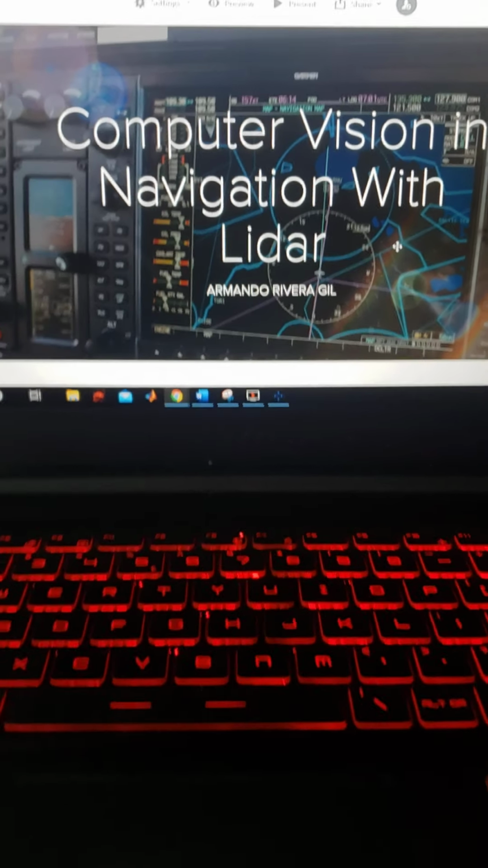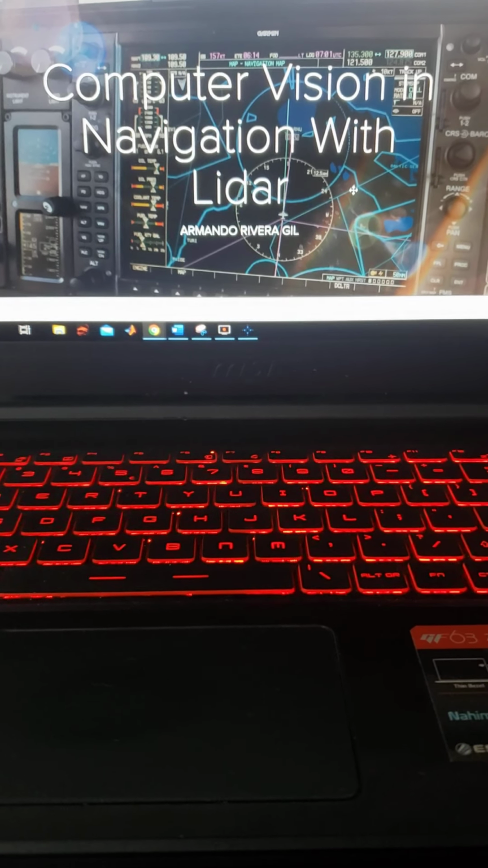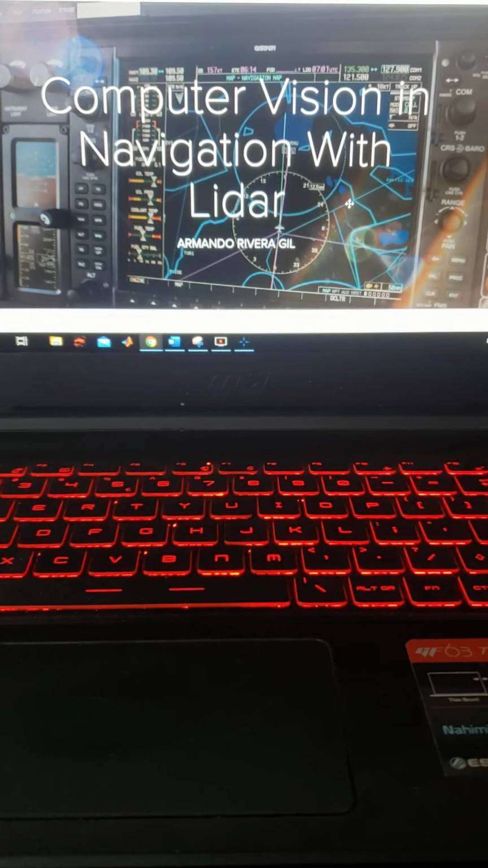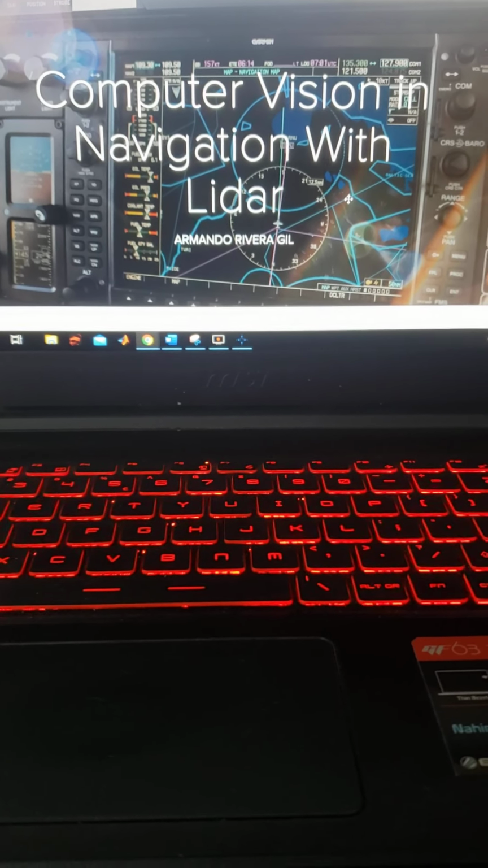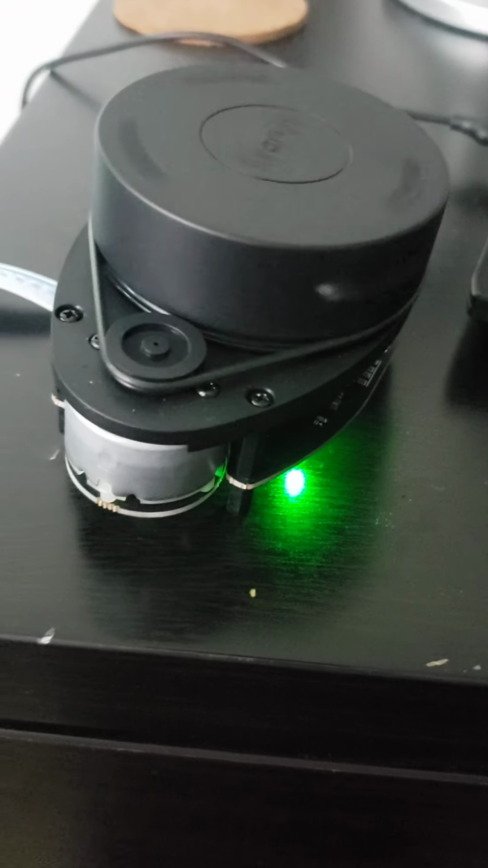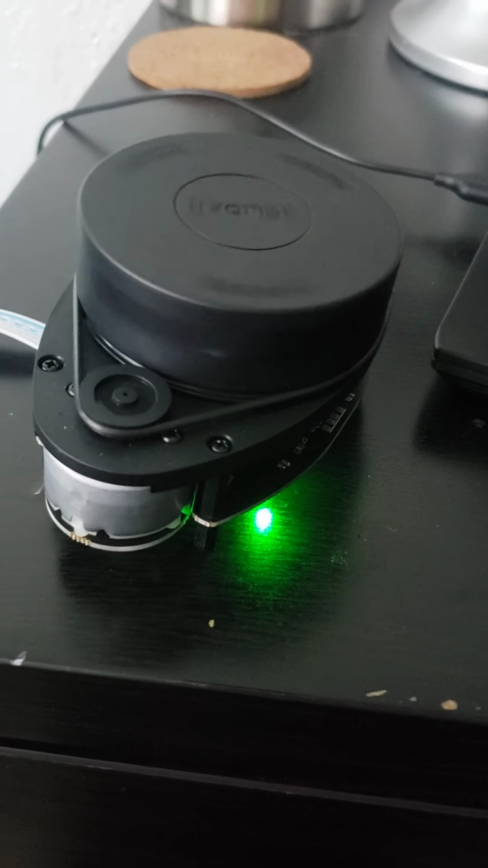Hello everyone. This is a demo attempt to show Lidar hardware, or Lidar in action. I mean, it's nothing fancy, just something that I picked up on Amazon. This is the actual Lidar unit. It's called RPLIDAR. What you can see here, it's running.